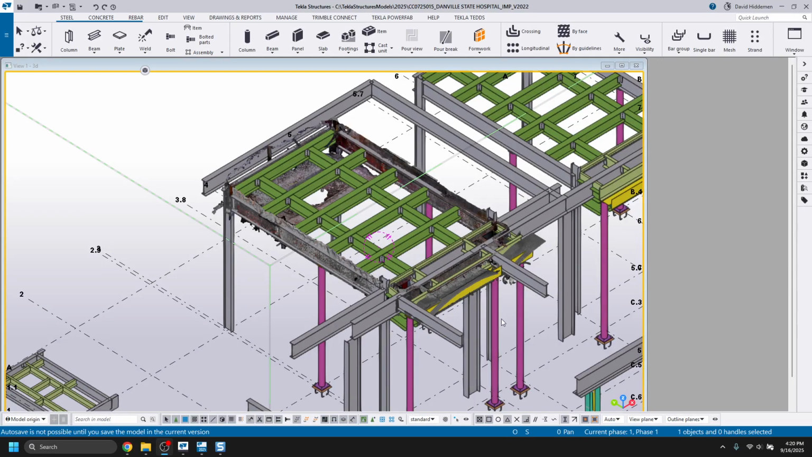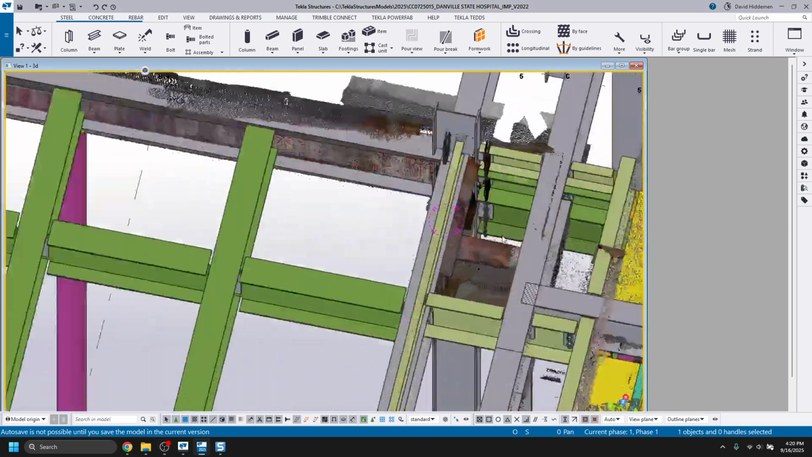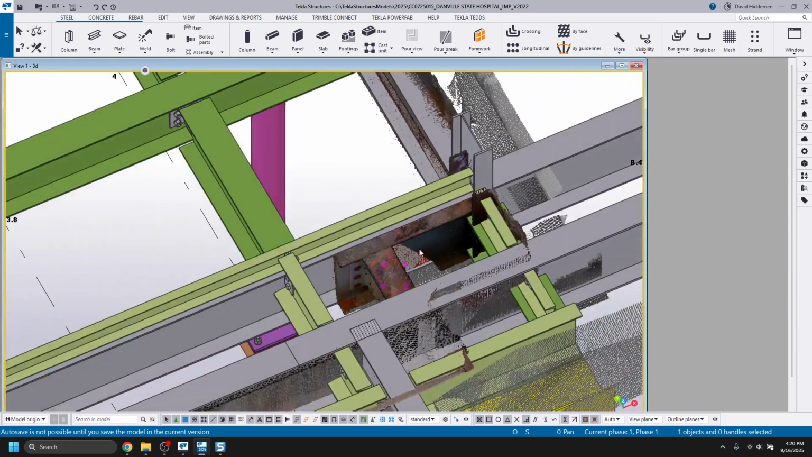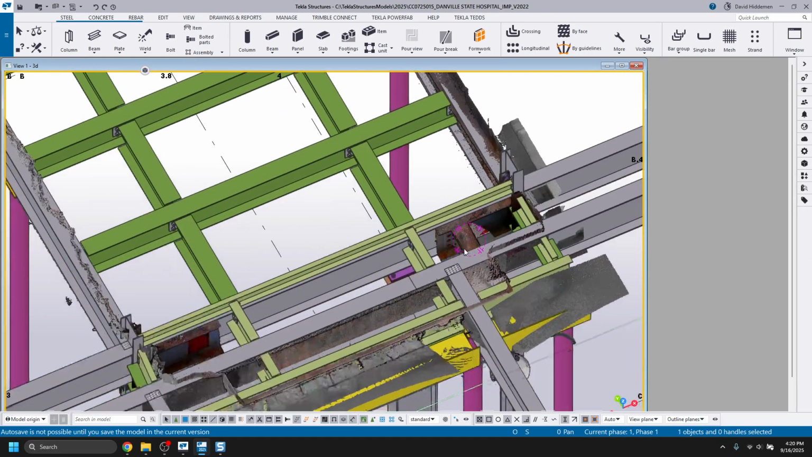So with this scan brought into Tekla, we noticed that there were some differences in the existing framing and also some differences in alignment, specifically related to this area down here. Now, this isn't the only place we noticed it, but it's one of the most noticeable or egregious places. We have a little stub beam supported instead of a full continuous beam across.